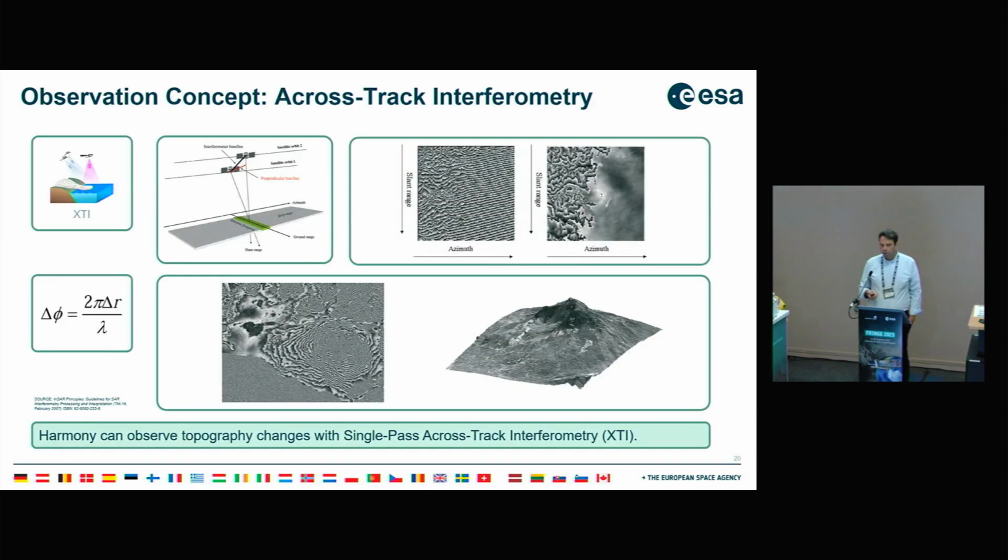The observation concept here is that we fly the two Harmonies together. We have a perpendicular baseline, and by flying over, we'll be able to get access to the phase difference between the two received signals. By getting rid of the range dependency, we then get access to something like contours. We'll be able to bring up the DEM, as you see there, as an example from Etna with ERS-1, quite some time ago. But now what we can do is do it instantaneously with single pass, and we have a good revisit, so we're able to look at short-term topographic changes with single pass across-track interferometry.